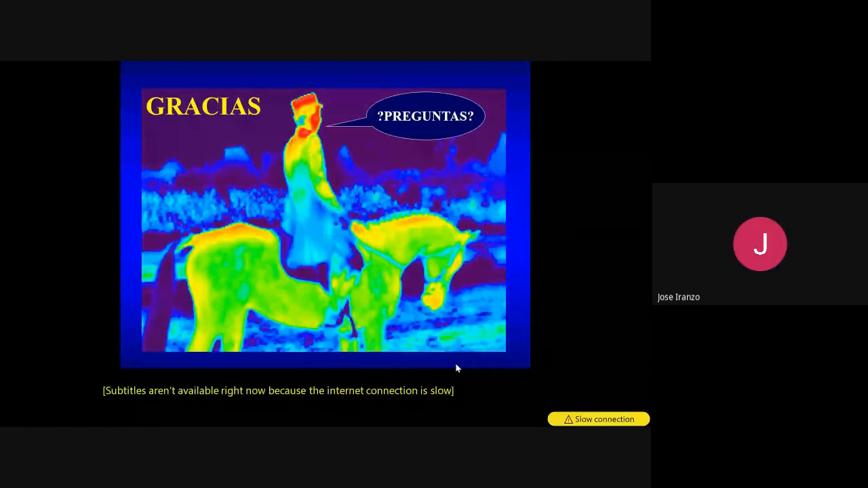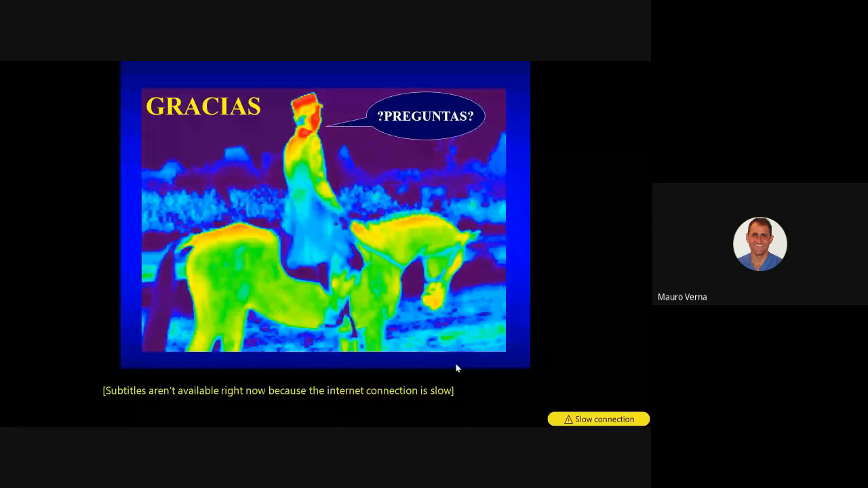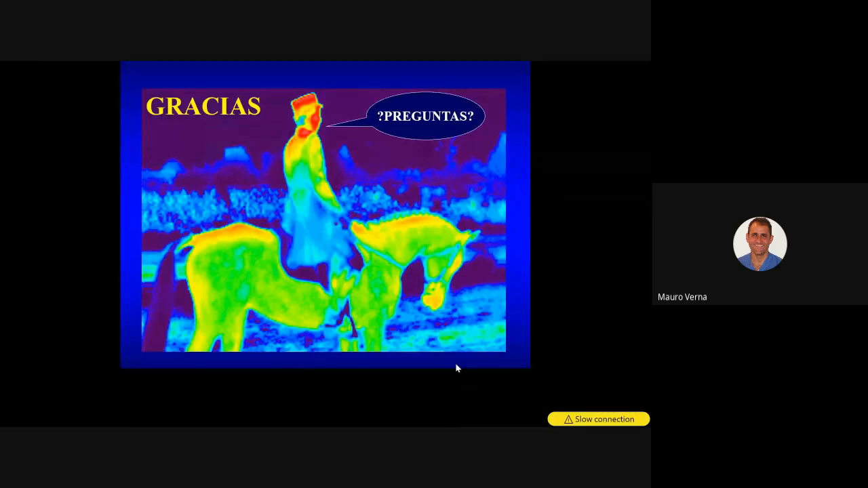Sí, no puede preguntar porque tiene problemas con su micrófono, así que Tracy, I have a question from Diana Facchini from Colombia. She asks, in fact, if a horse hit a pole, can it give a hot spot in the thermographic examination? Can you see a hot spot and then confuse it with the application of something else?